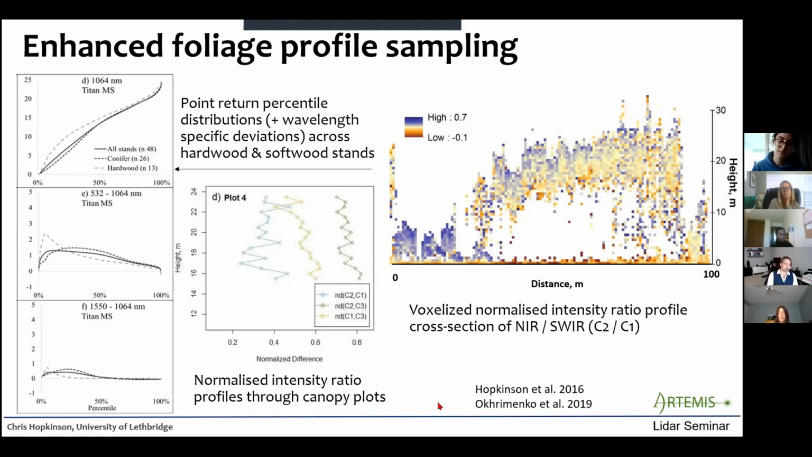And so this is one of the things we're trying to pioneer in the lab, is the utilization of new vertical profile indices. So these are spectral profiles through the canopy. And here you can see a voxelized representation, both of the structural information in the canopy, but also combining the normalized ratio information or spectral information.